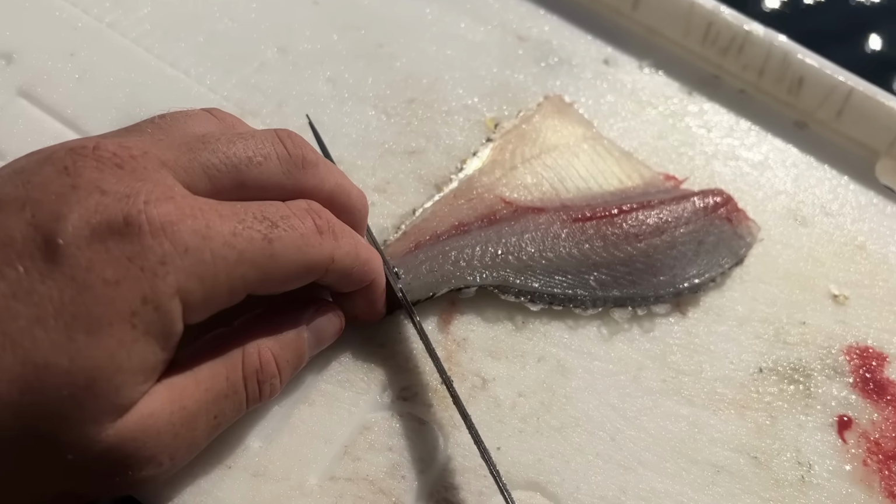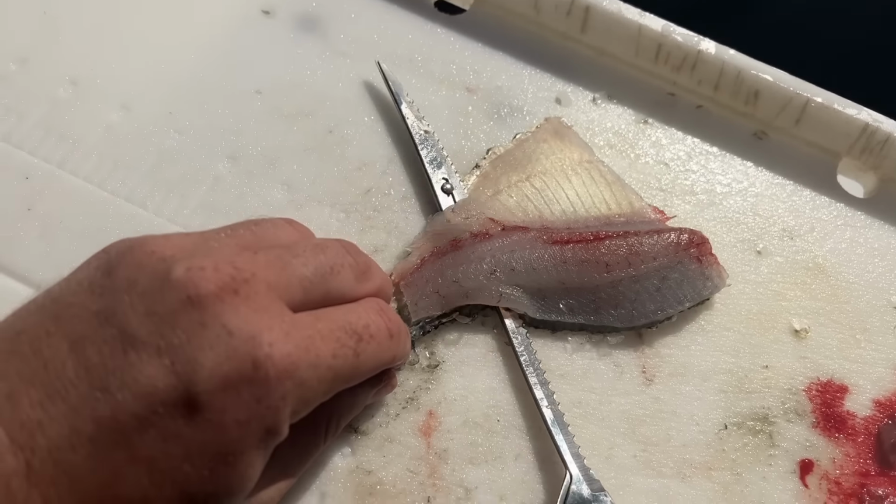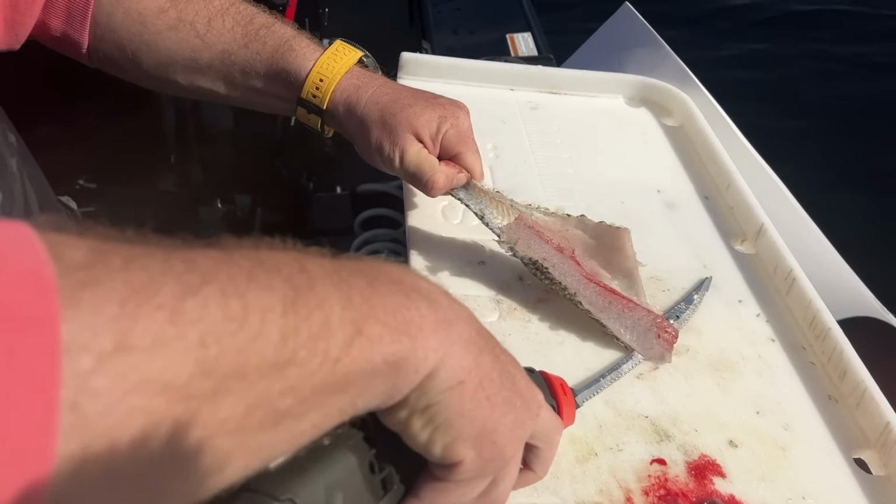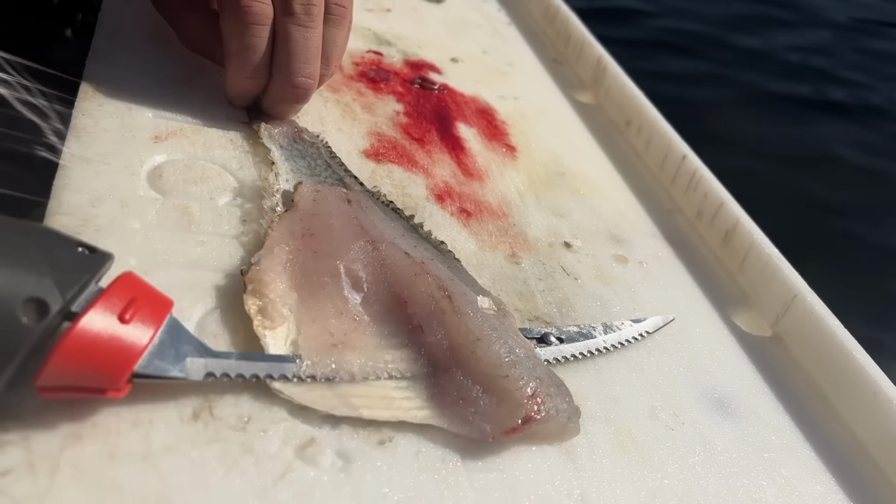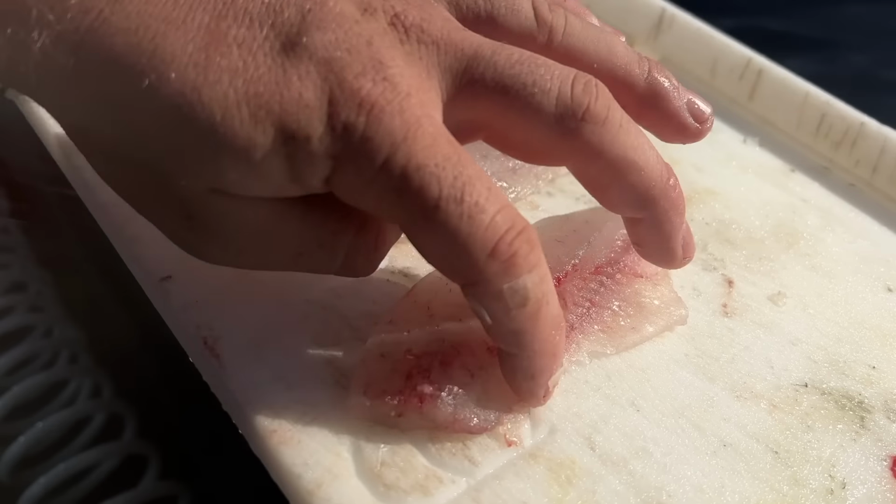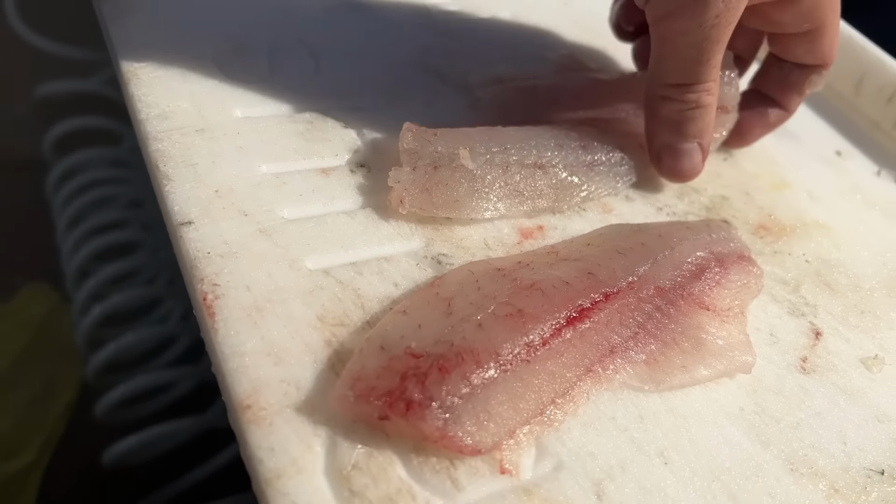Cut right down to the skin. Angle down, knife fillet the meat clean off. Down to the skin, lateral straight across. And bingo. Now they do have pin bones, just like a walleye or a bass.